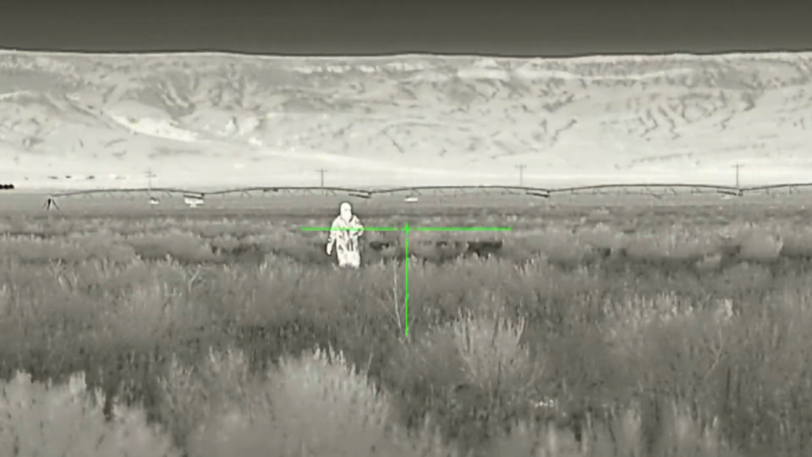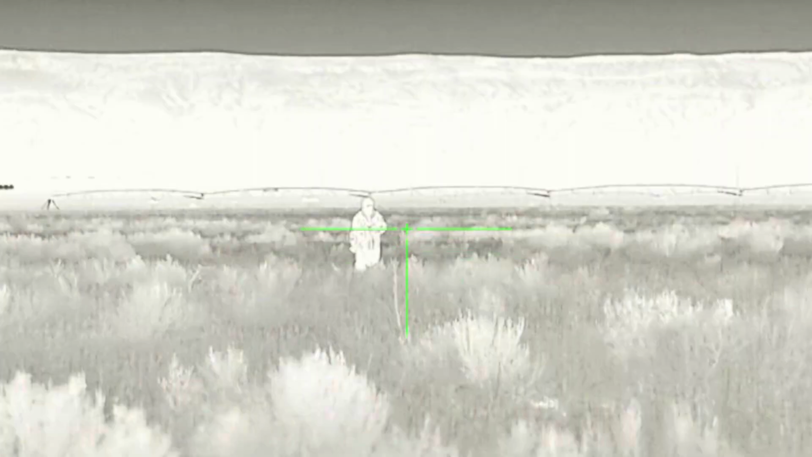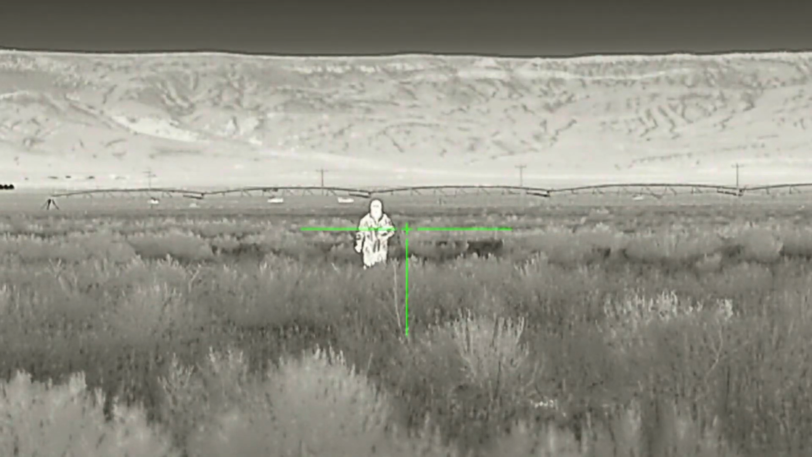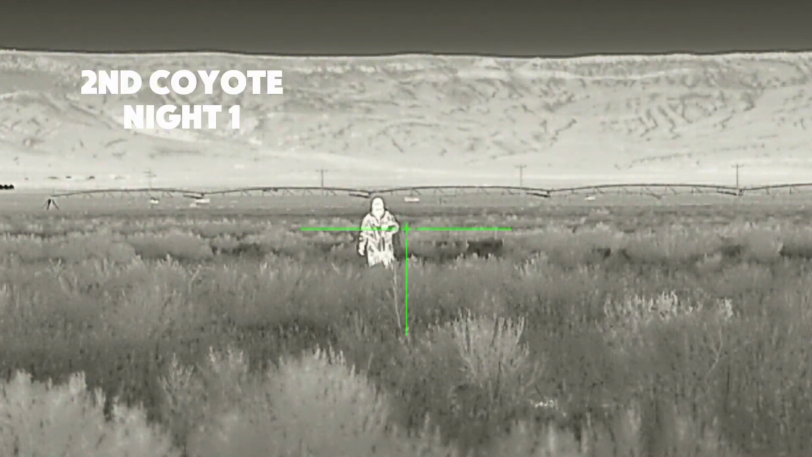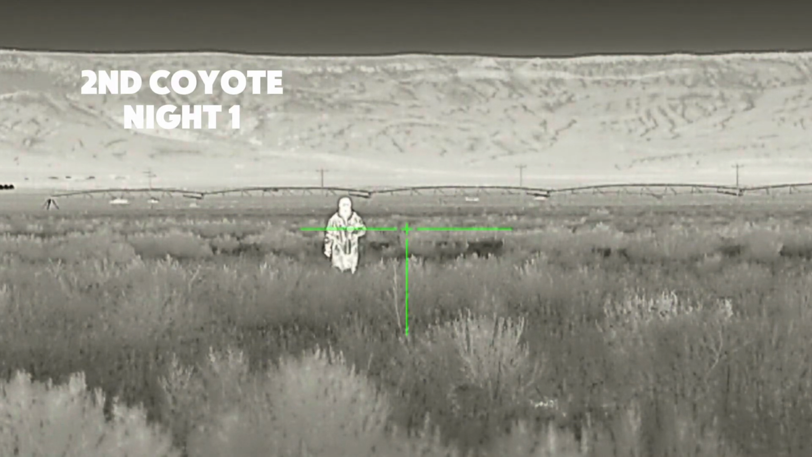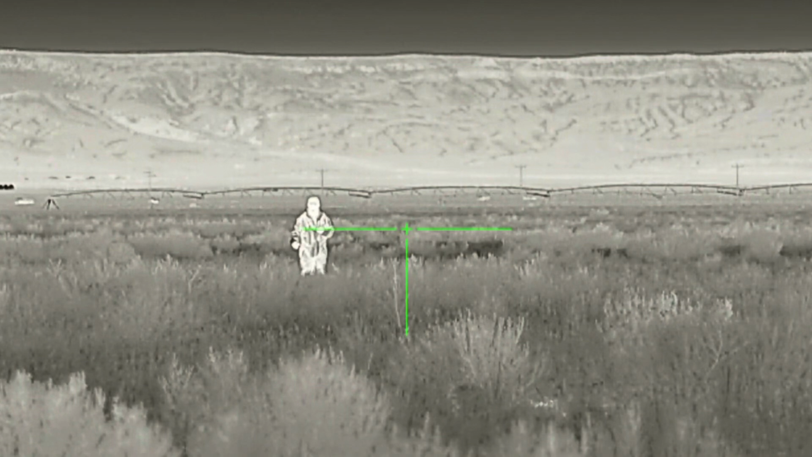The shot looked like a solid hit, but because the coyote had not immediately dropped and had run, I decided to fix my laser on the last position that I saw him and walk out and see if I could find a blood trail. After spending many minutes looking for a blood trail, I was able to find one and followed it, but after a while, I lost the trail and was never able to recover that coyote.